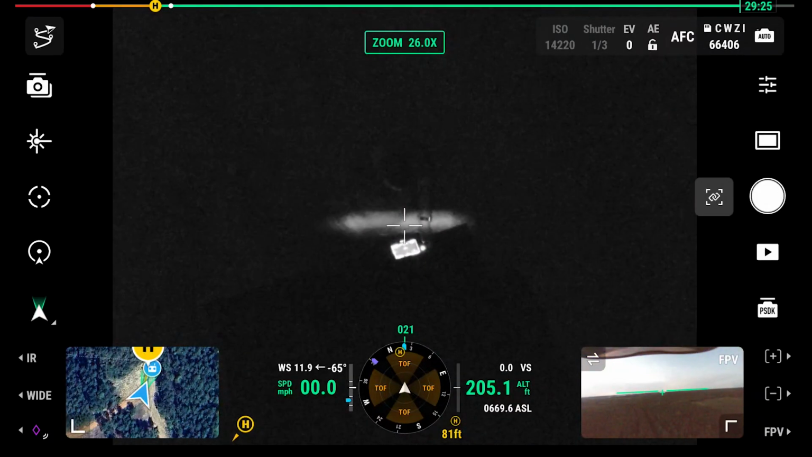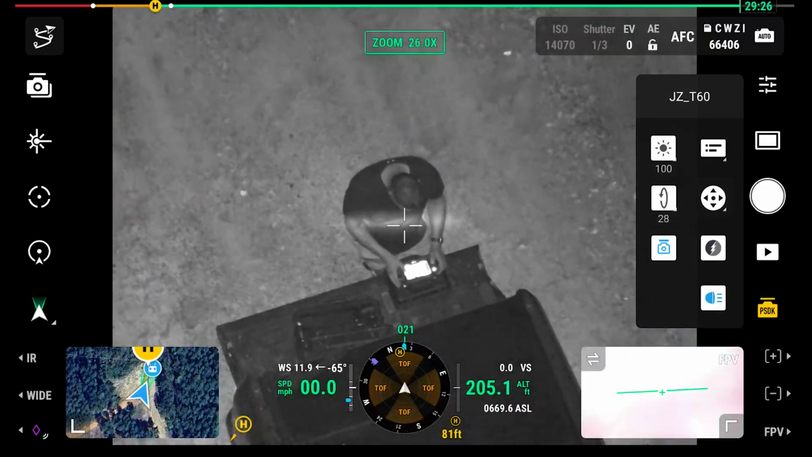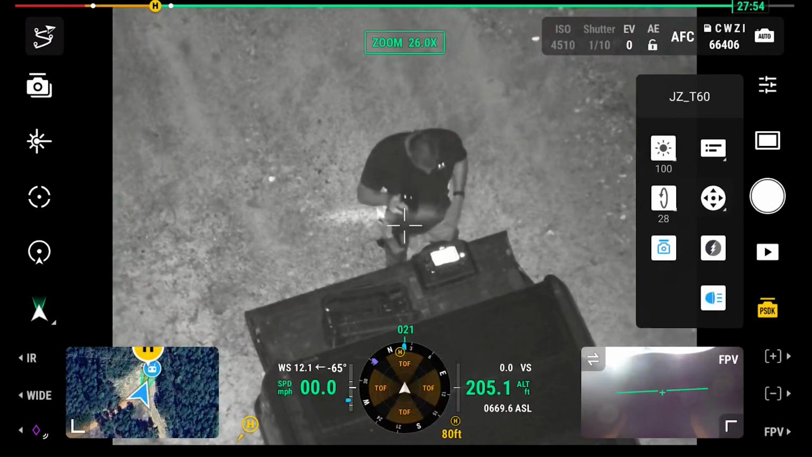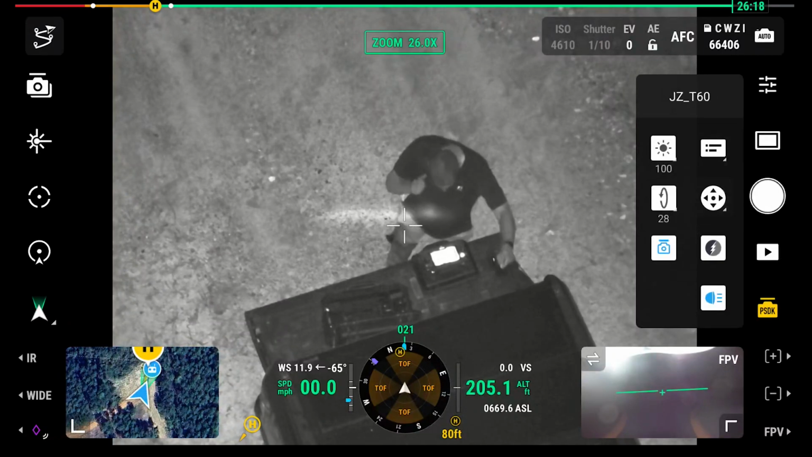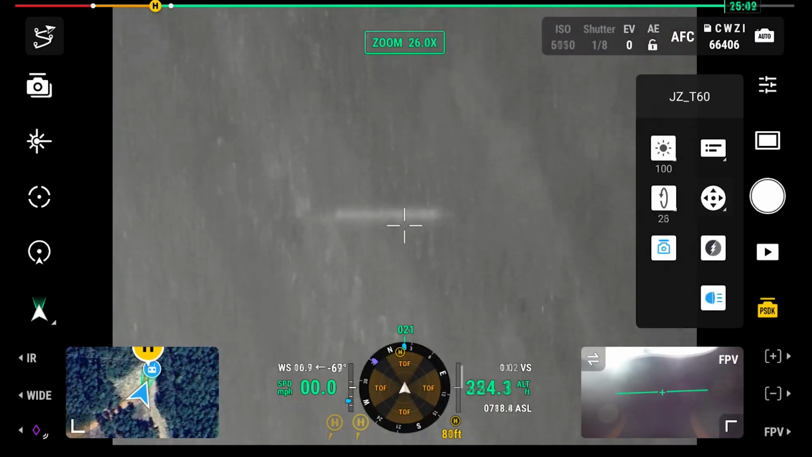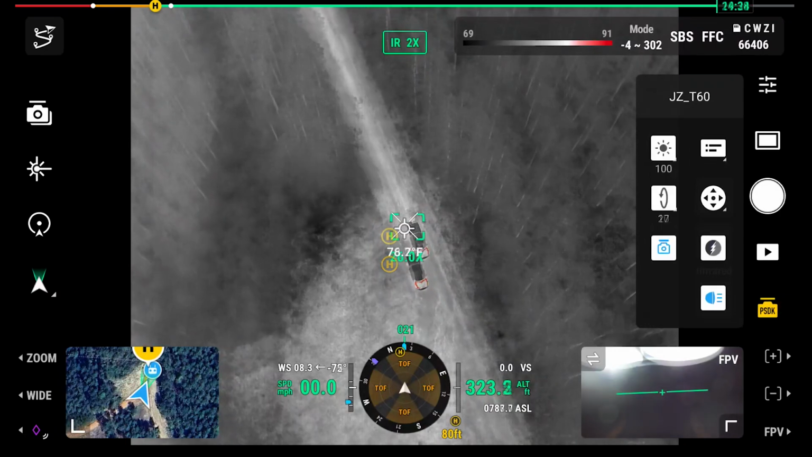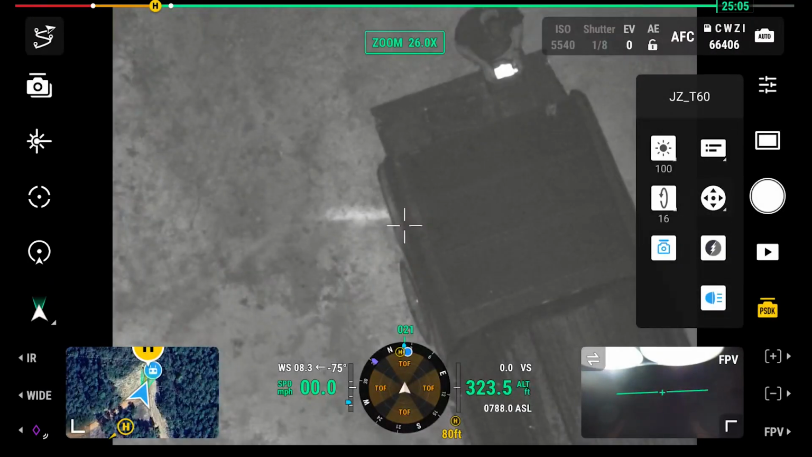Now you can see me moving. So I'm going to cut on just the spotlight. Wow, that is very bright. Now you can see a lot of stuff with this. You can see a long ways with this. We can go on all the way up to, I'm going to take it up to, well, let's check the detail. So we're going to zoom back in.